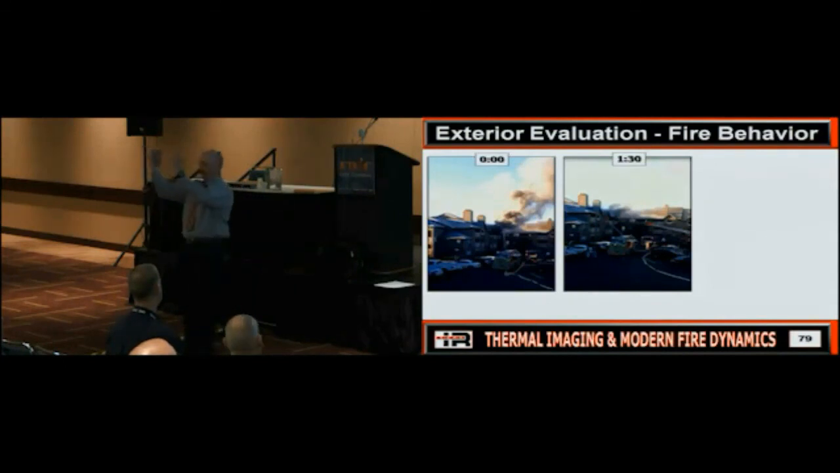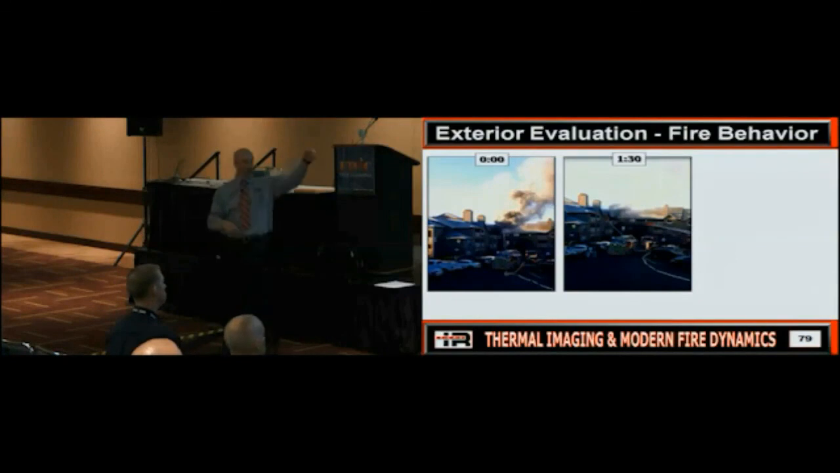What's happening? It's vent limited, right? It's a bidirectional flow path, but it can only do so much, right? So it is choked and run out of air. It wants air. We haven't opened the front door yet because we don't have water. We haven't done anything else, so we're holding what we got in the hopes that water's going to get there.